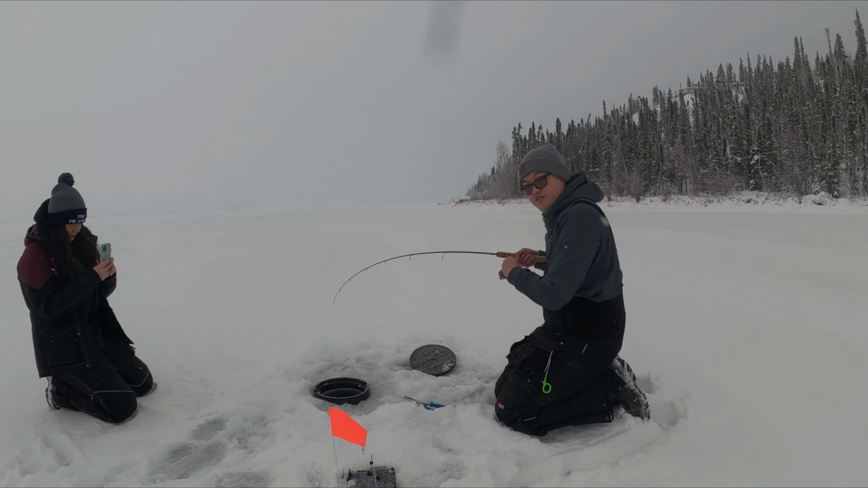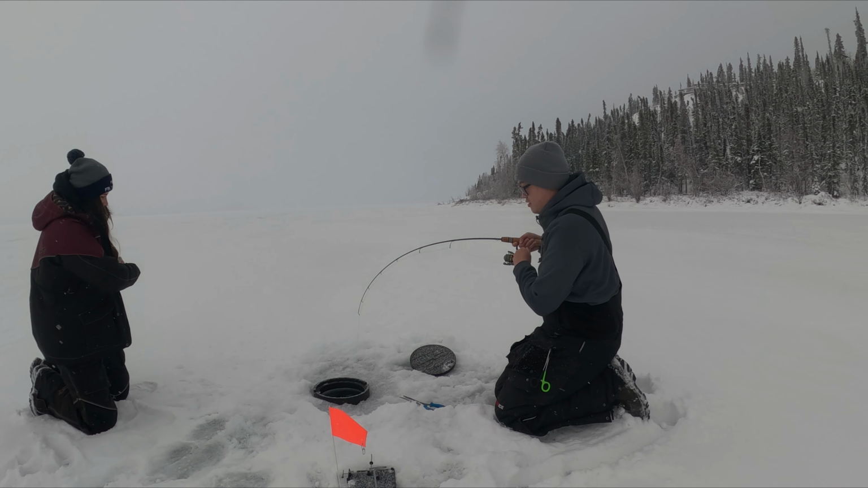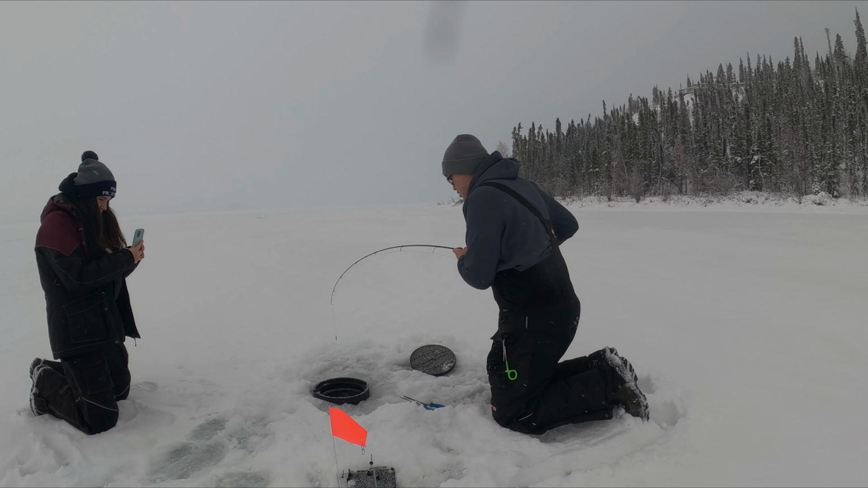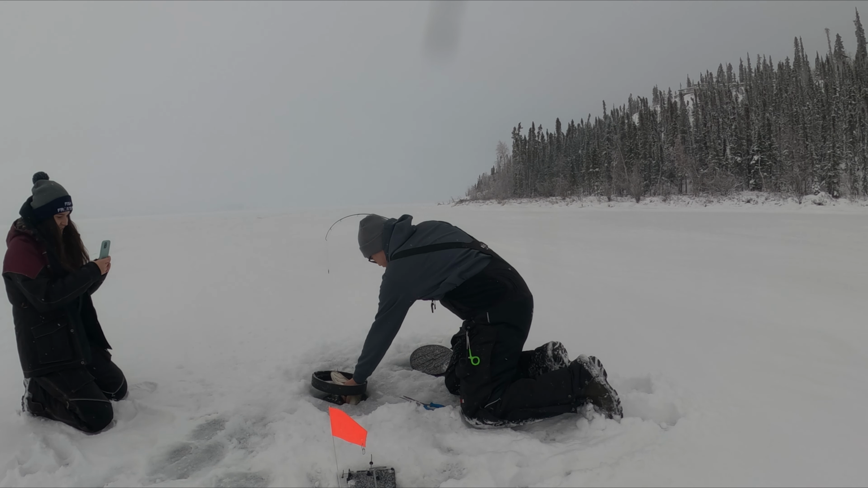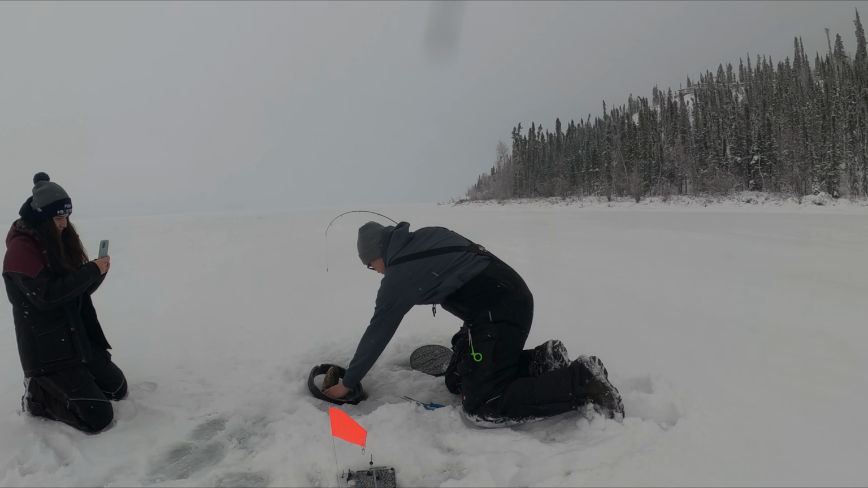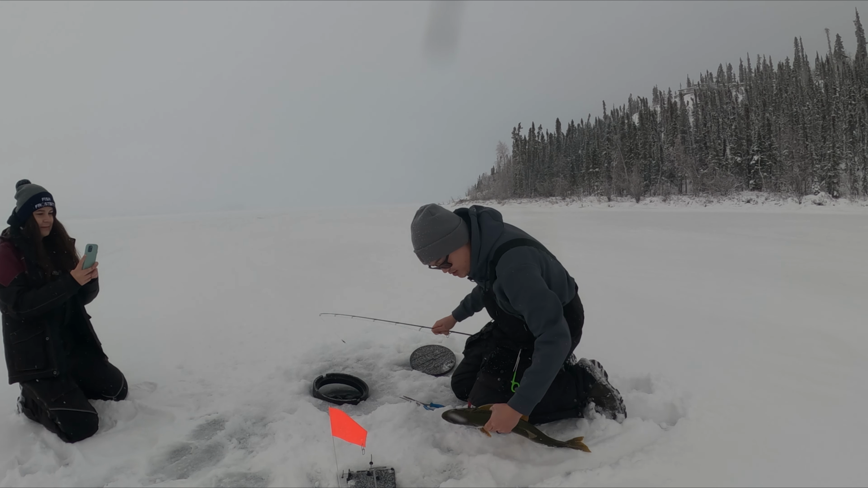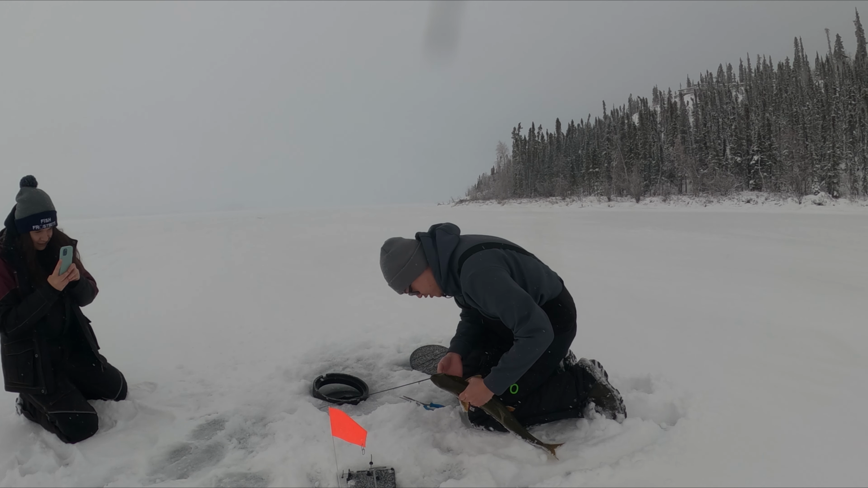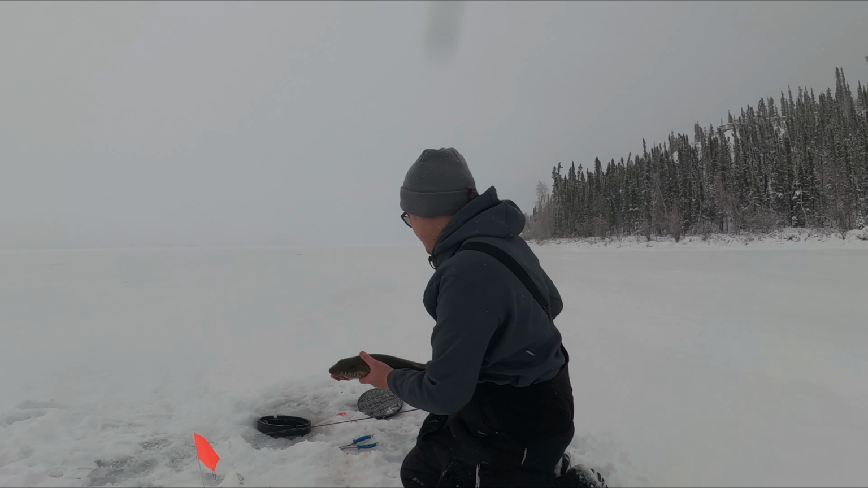Big head shakes. It's on the Frostbite meat head jig, suspended 10 feet off bottom. Let's see. Yeah, little lake trout. Oh, little guy. Okay. Let's get you up, buddy. Got him. I think it just inhaled that. Just inhaled it. What a beautiful fish. Wow. Yeah, beautiful lake trout. Let's go.